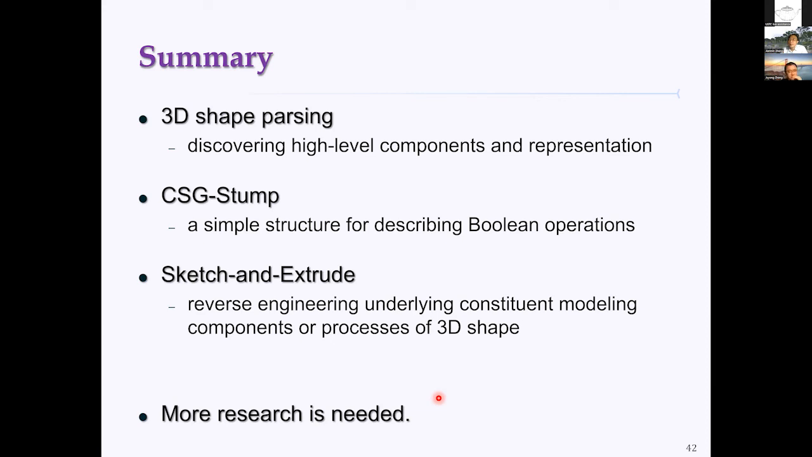Okay, so I think this question is somehow like dictionary learning. We can say that the basic elements are the dictionary, and in this work we adopt CSG, like a union or some other strategy, to compose them.